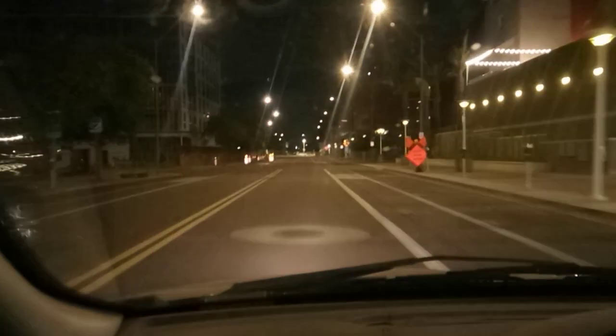About a block to the left, and if I'd turned left you could have seen it, is the, oh my God, I forget what the baseball stadium's called now. It used to be the Bank One Ballpark. They changed names. Oh, Chase Field, where the Diamondbacks play. I hear they've been having trouble with attendance lately. Although from what I've been hearing, attendance is down for MLB all across the board. That's not just a Phoenix problem.